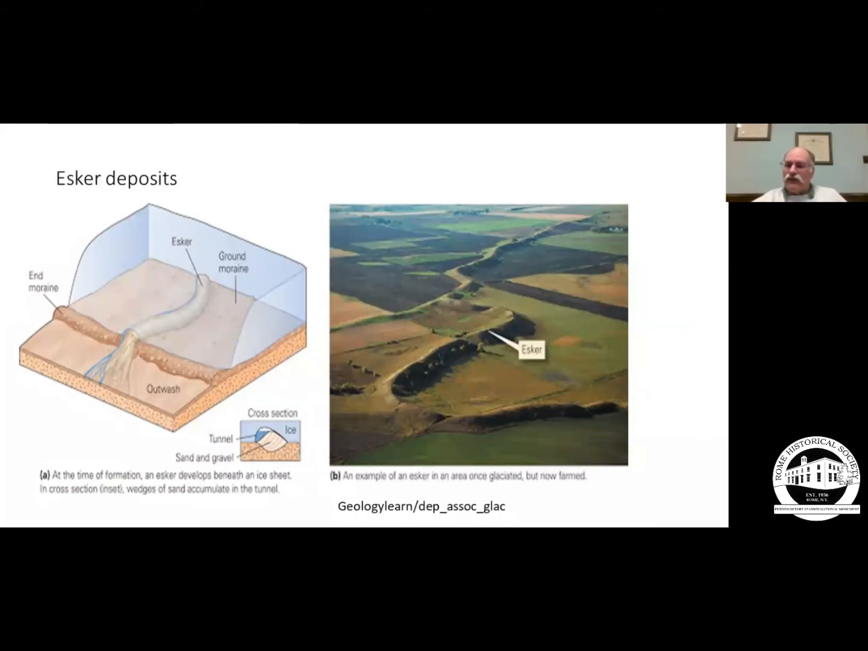Where that stream was flowing underneath the ice, it could leave a pile of sediment. And when the sediment is left and the ice melts away, it can leave an esker, a streamlined, sinuous ridge of sediment, often referred to as hogsbacks.